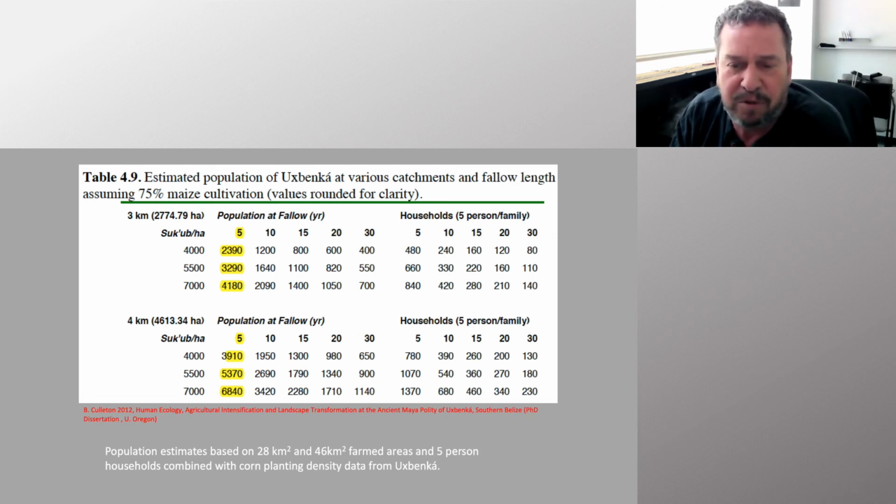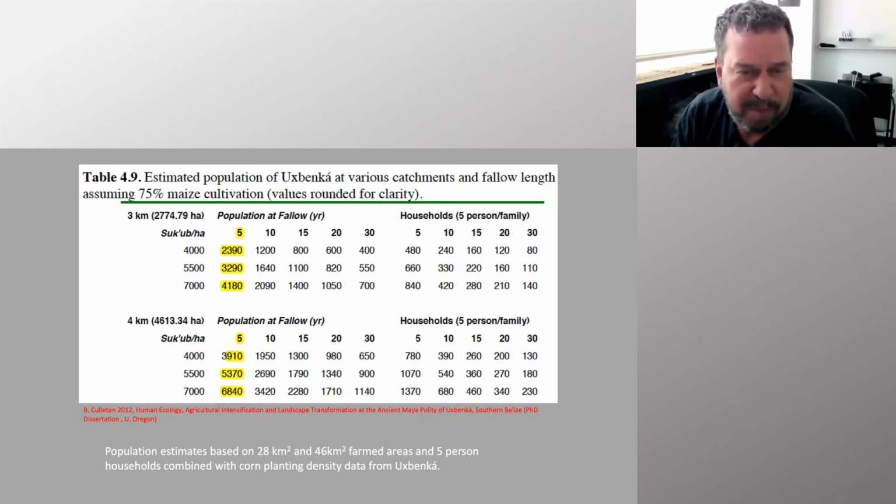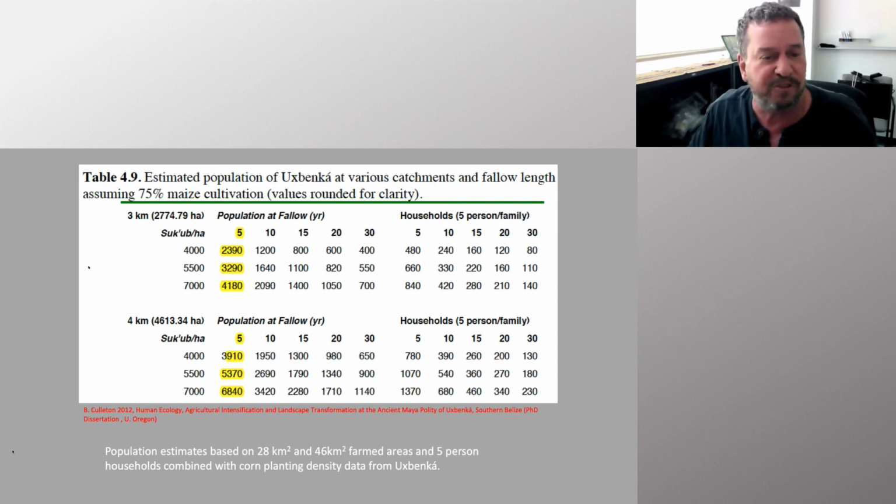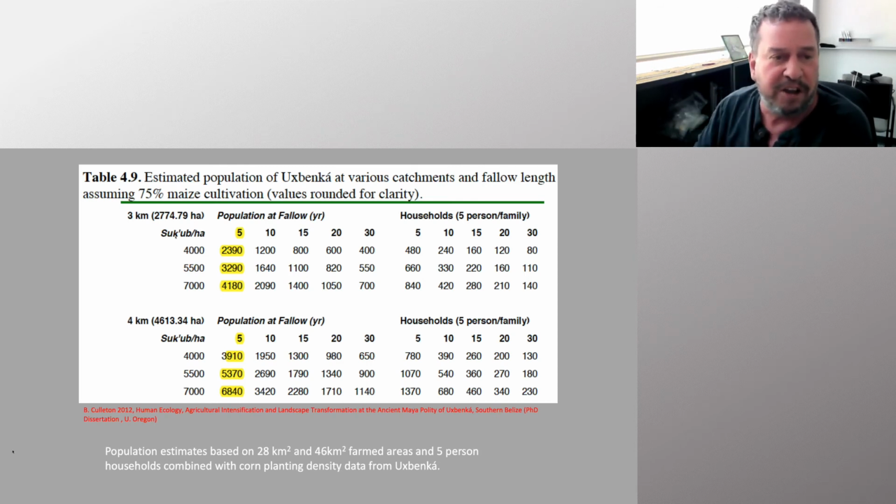This is not individual plants, but it's individual holes into which 2 or 3 corn seeds are thrown, and then we estimated population levels based on basic caloric needs. And we found that if people farmed within 3 kilometers of the site core itself, we could have had a maximum population probably around 4,100. But if we bump that out to 4 kilometers from the site core, it looks like we probably had a population limit of around 6,800 people during its peak use at the end of the Classic period.